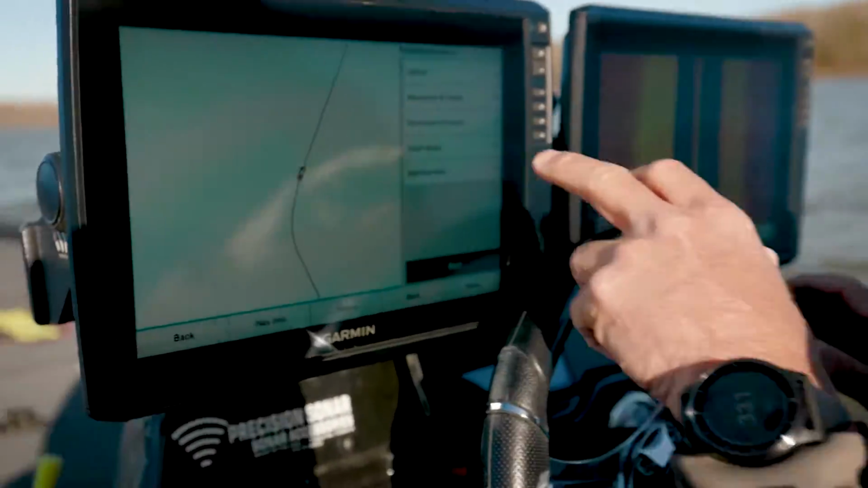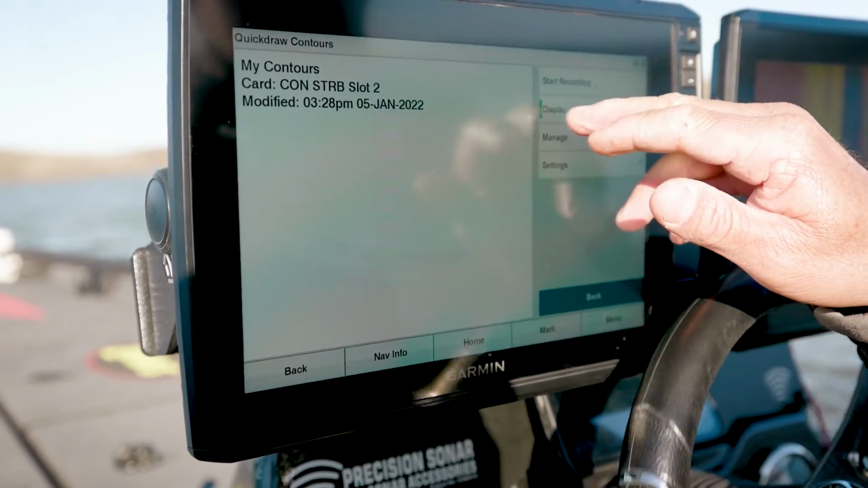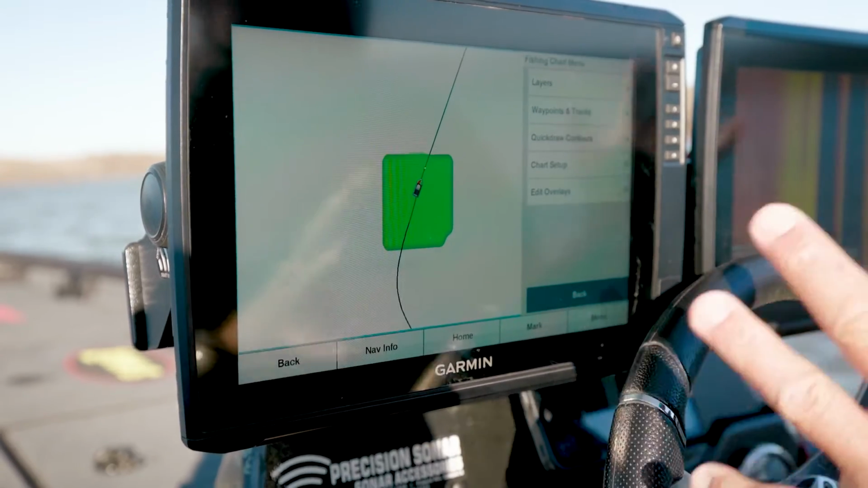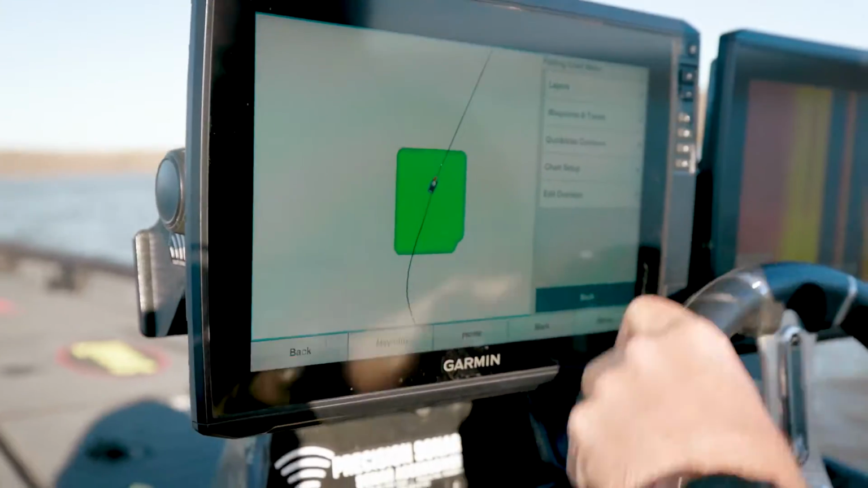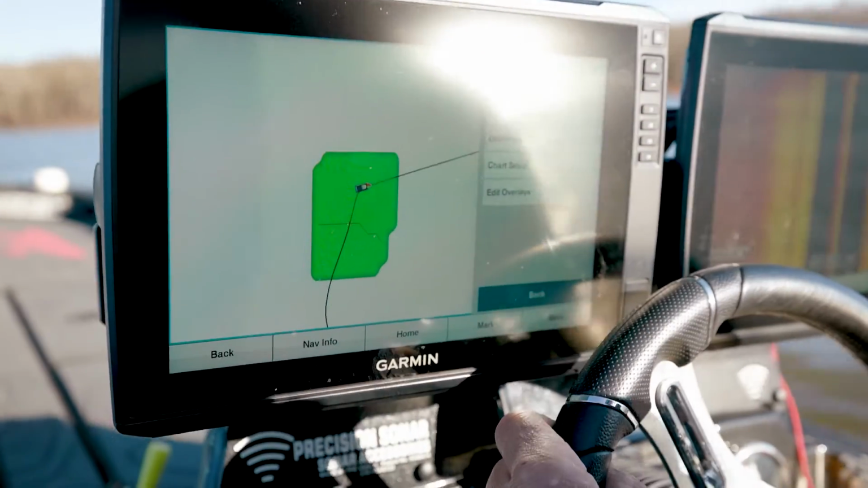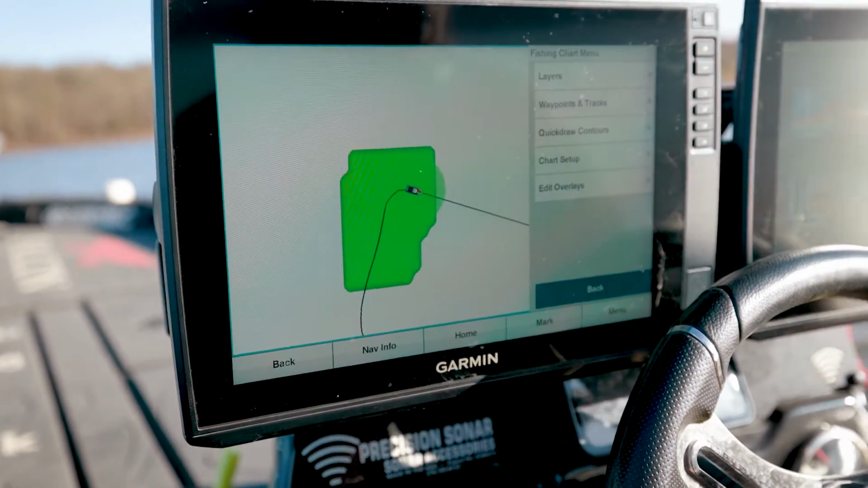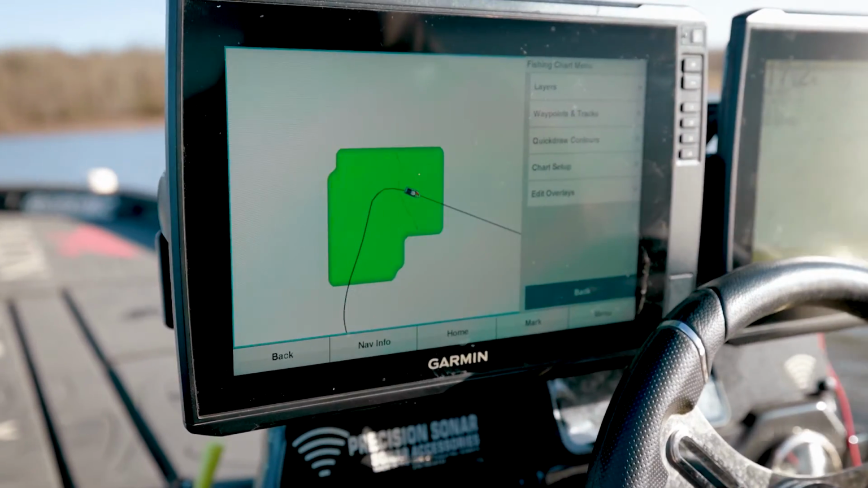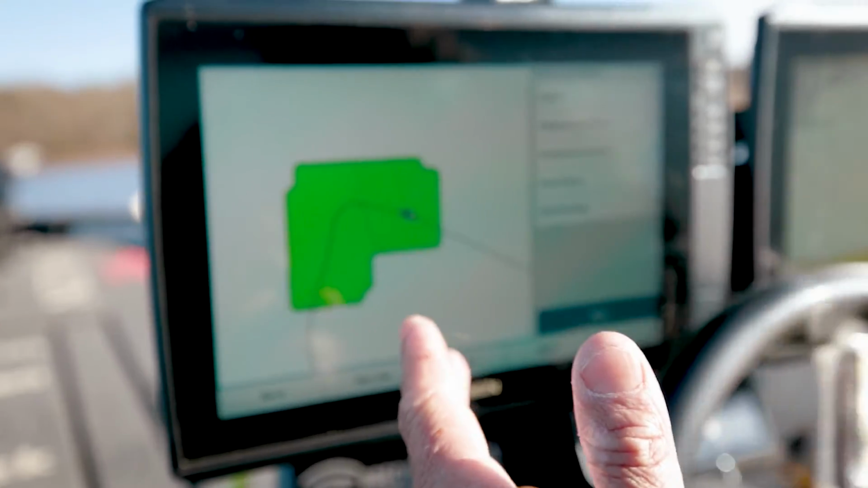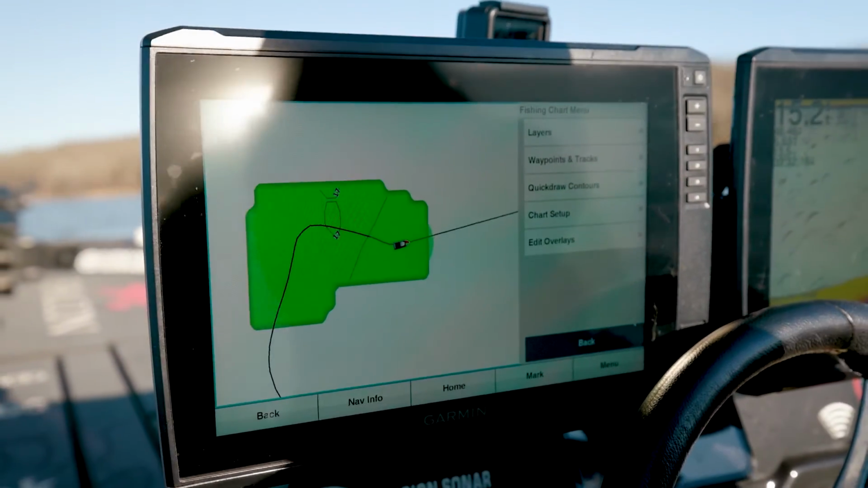Menu, fish chart, quick draw, and then right here you want to make sure your display is pushed, and then we just want to start recording. You've got to have an SD card in there, and as you're idling, it's literally going to build the map. Out there, it's created its first contour, and the cool thing is the more you idle, the more accurate it becomes, because it has to cross-reference in order to build the map.